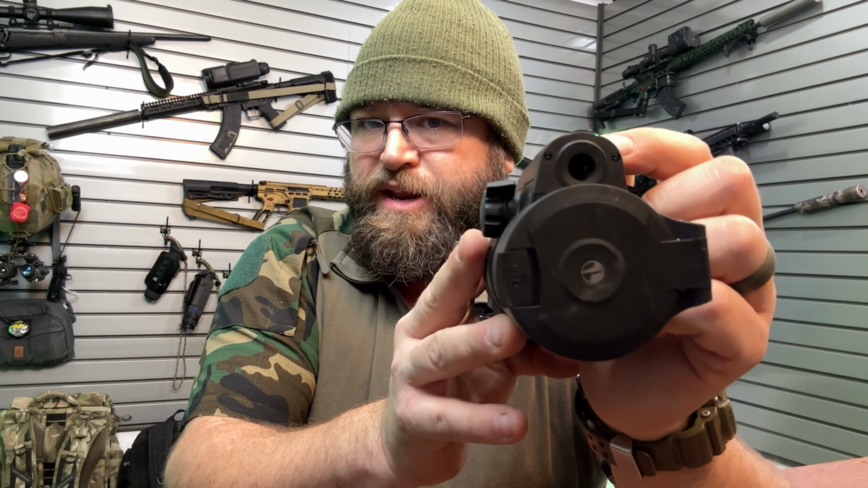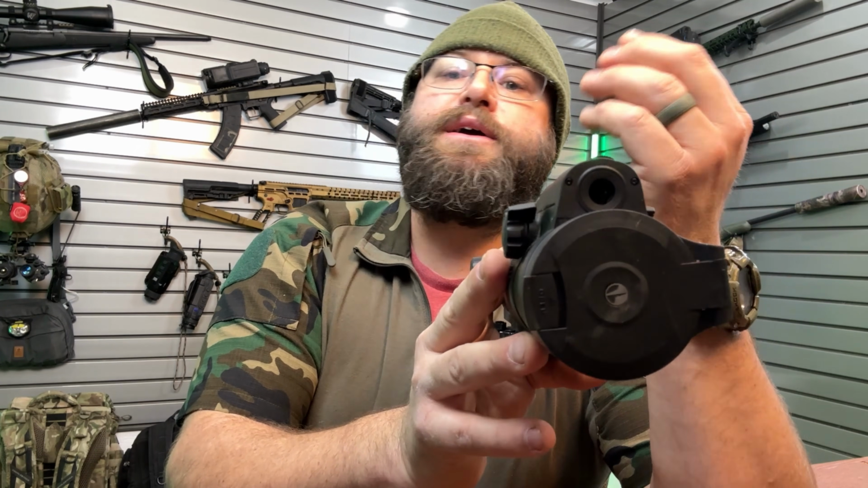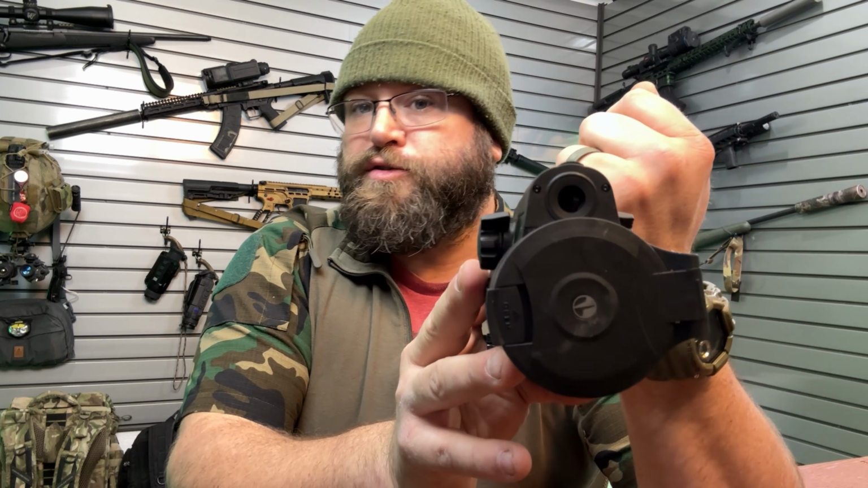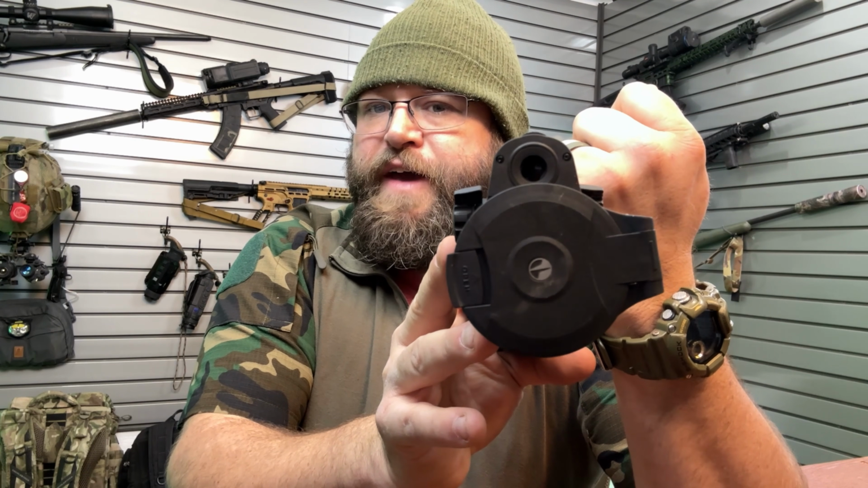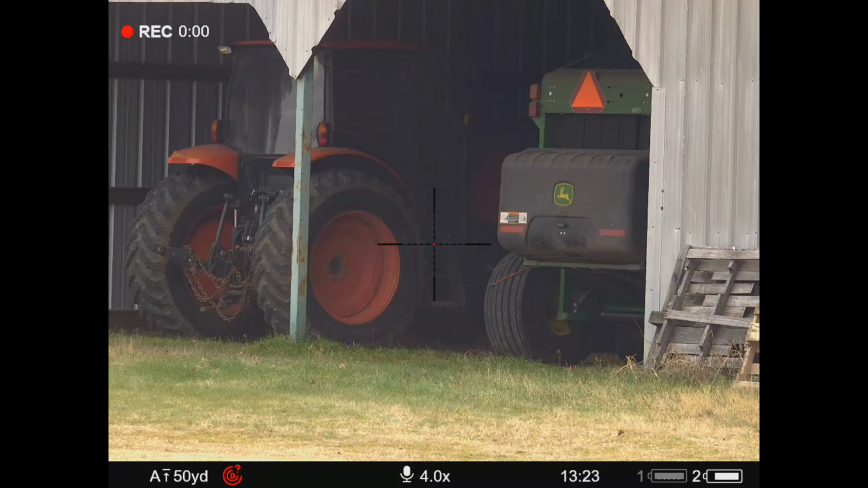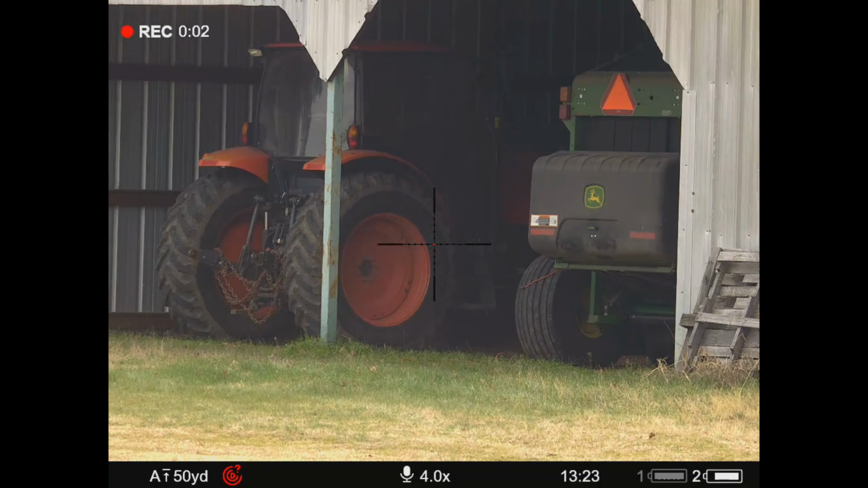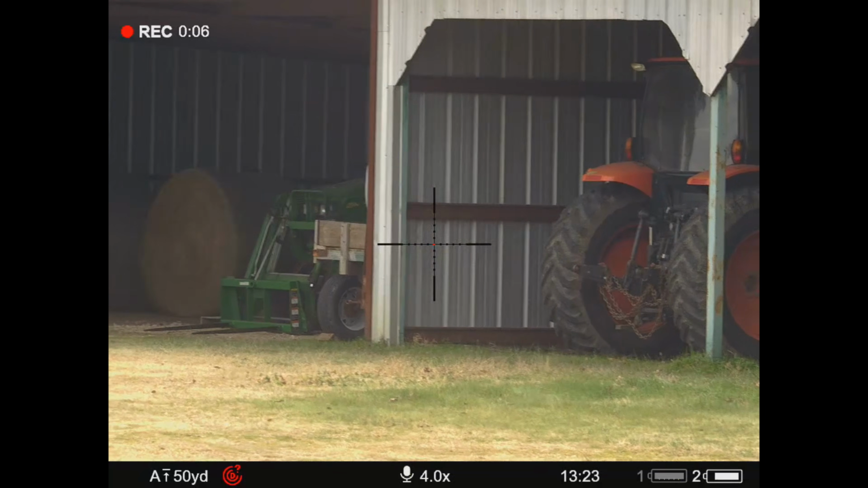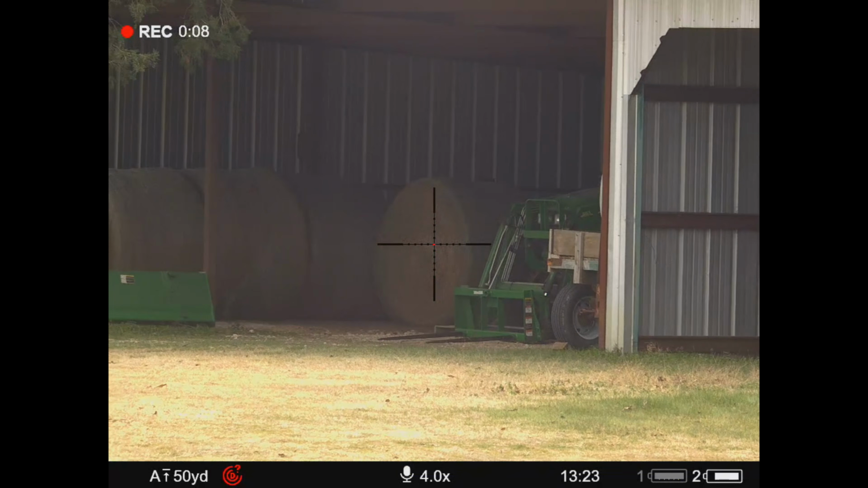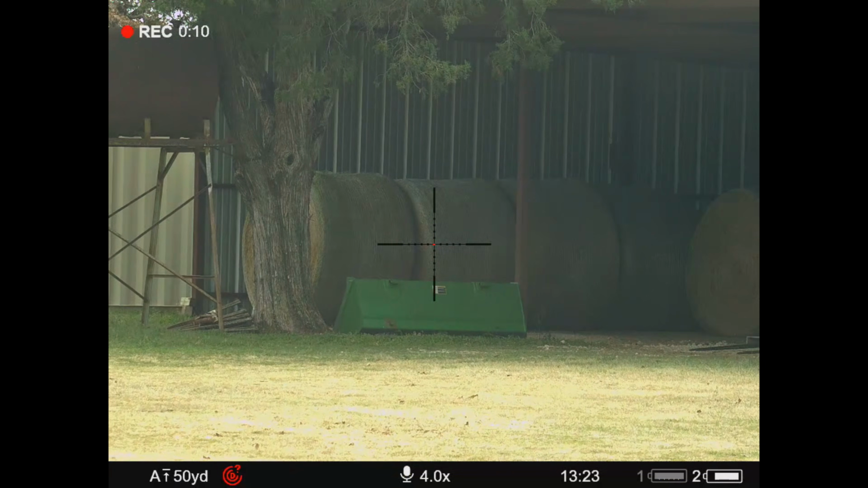And so the question that I immediately wanted to know is, how does this little bitty lens do by comparison to those larger lenses that you see made by other manufacturers? And the answer is the clarity is just as beautiful. I mean, it's still a 4K high resolution digital daytime image that you're looking at.